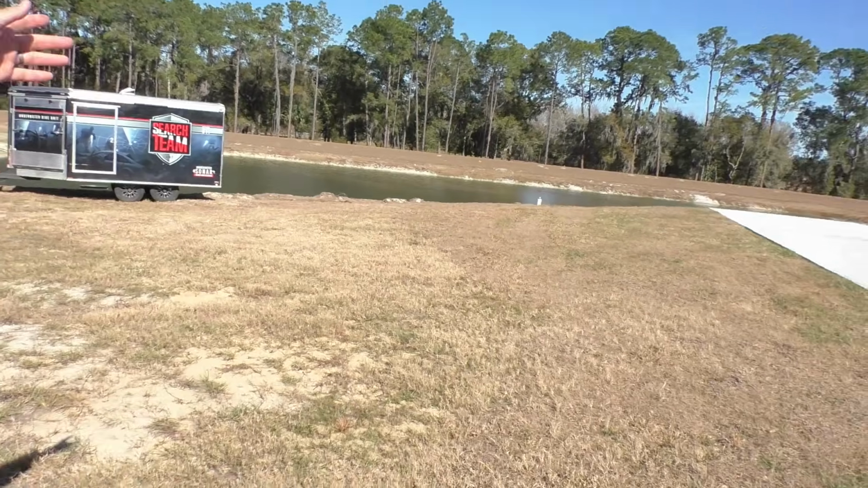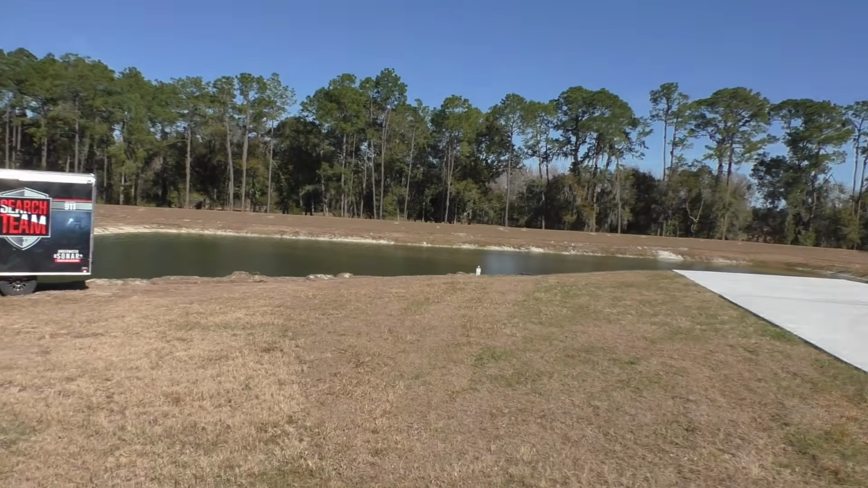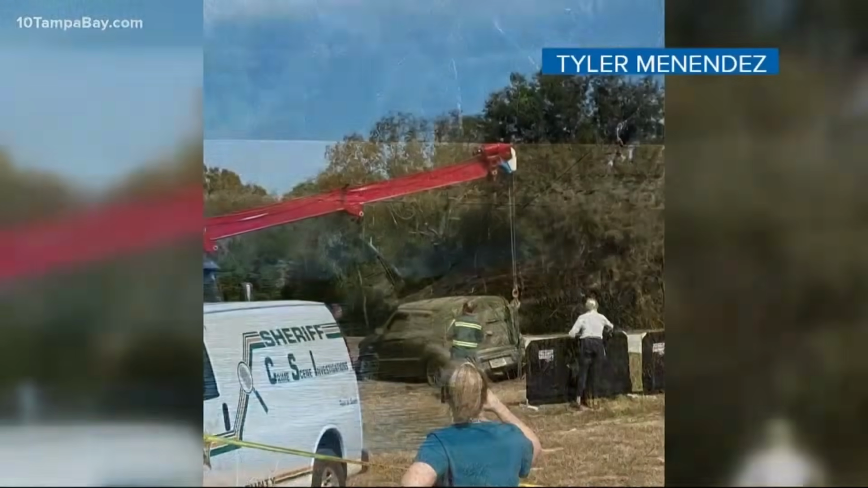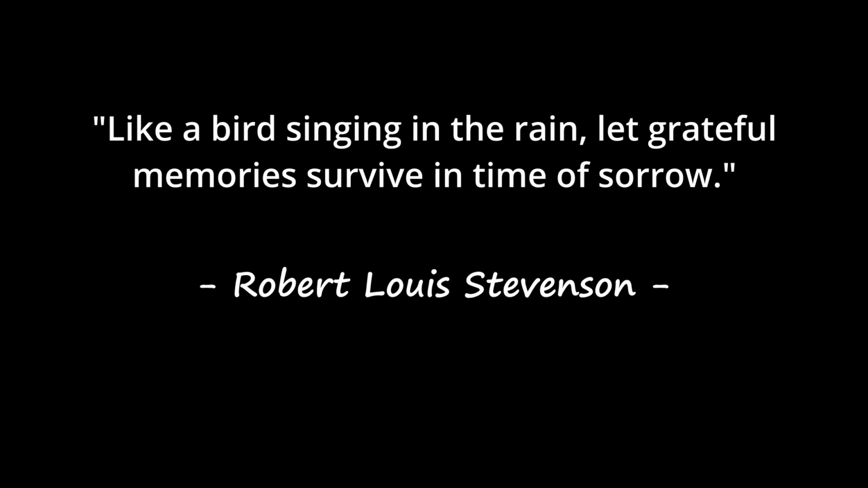So where are we looking at? Where is she at? Right here. So she did a straight shot from this road right into the water? Is that what you're thinking? We don't know what happened. I just wonder what was going through her mind at that moment when she knew that she wasn't gonna make it.